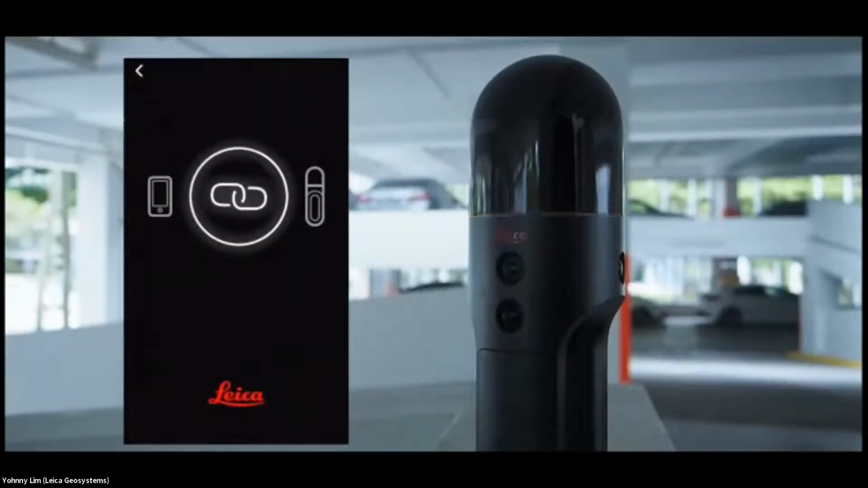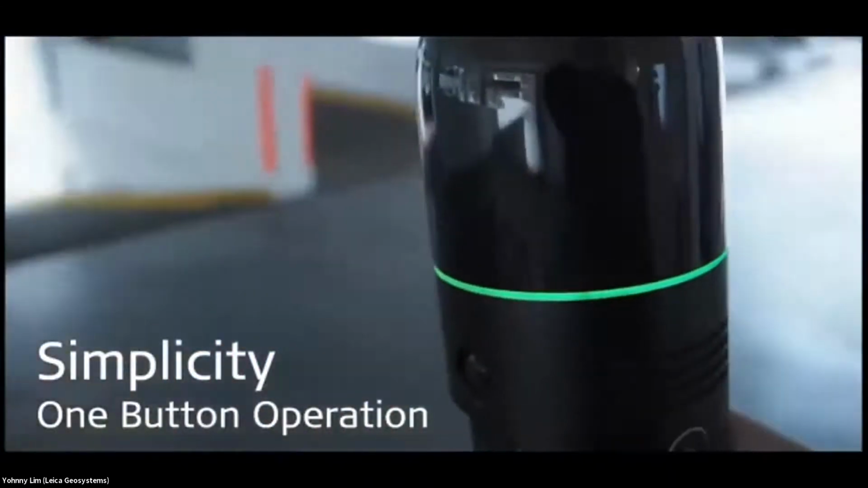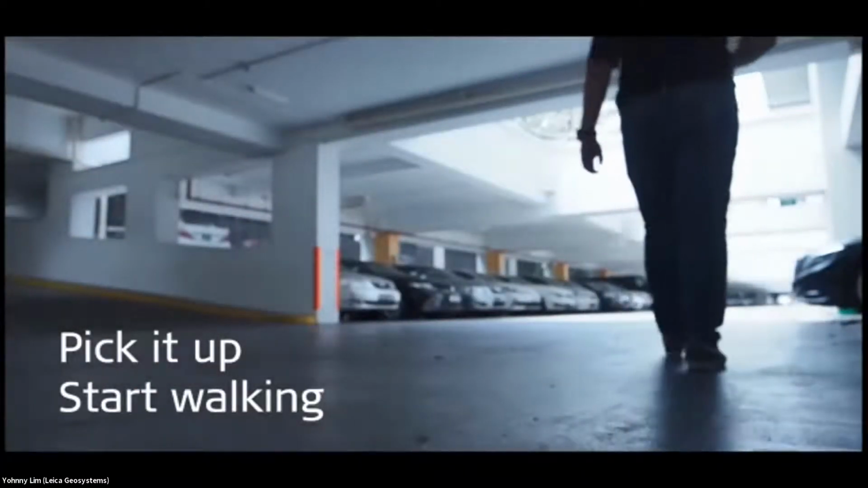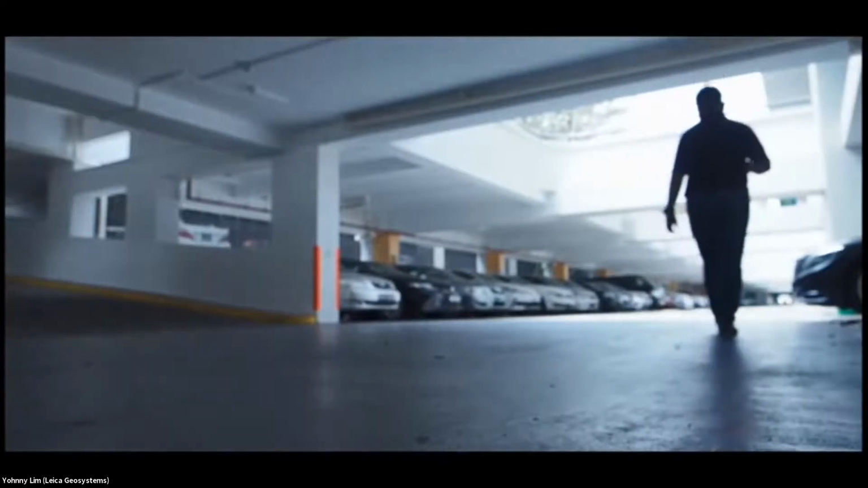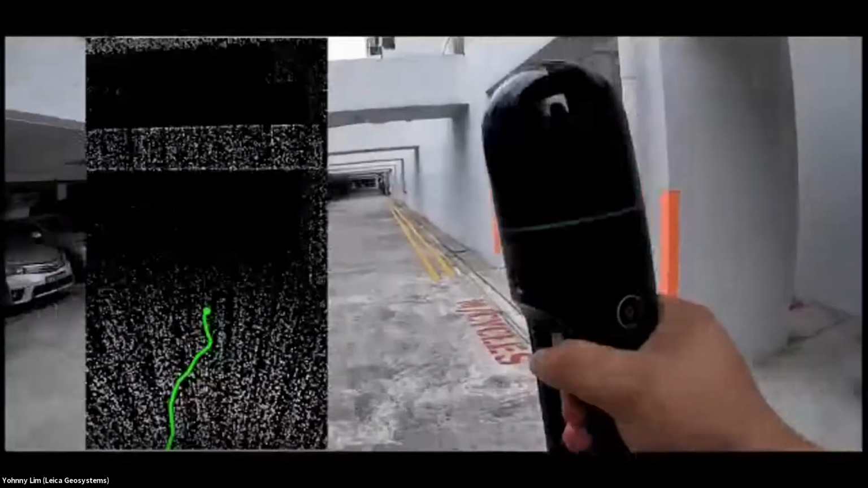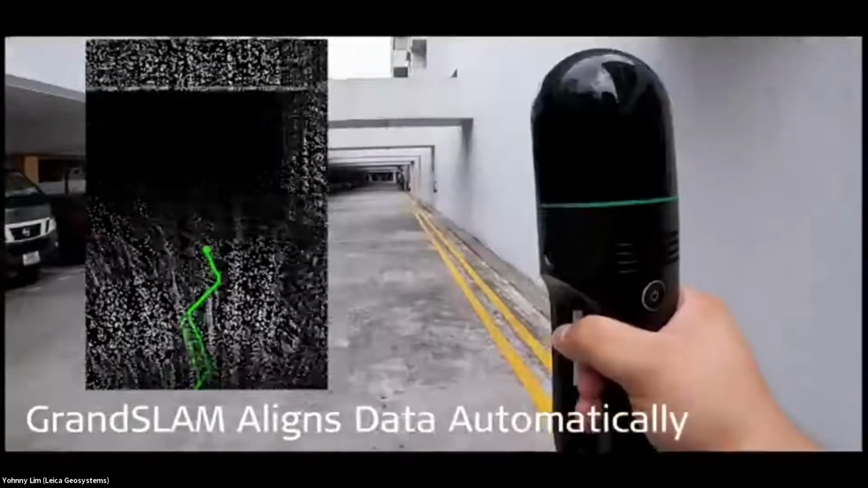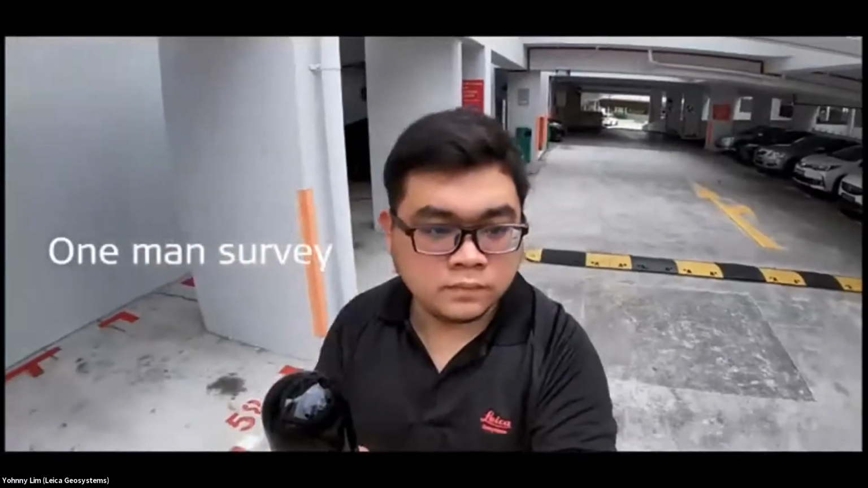Okay, you can connect to the BLK2GO with Wi-Fi connection. And once the connection is established, you can just pick it up and press the button to start the scanning. Okay, and then you can just start walking with normal walking pace is okay. Okay, so on the app, you will see the point cloud coming through to the screen, and you can see the data is aligned automatically to the existing data, and this allows the operation to be carried out by a single person.